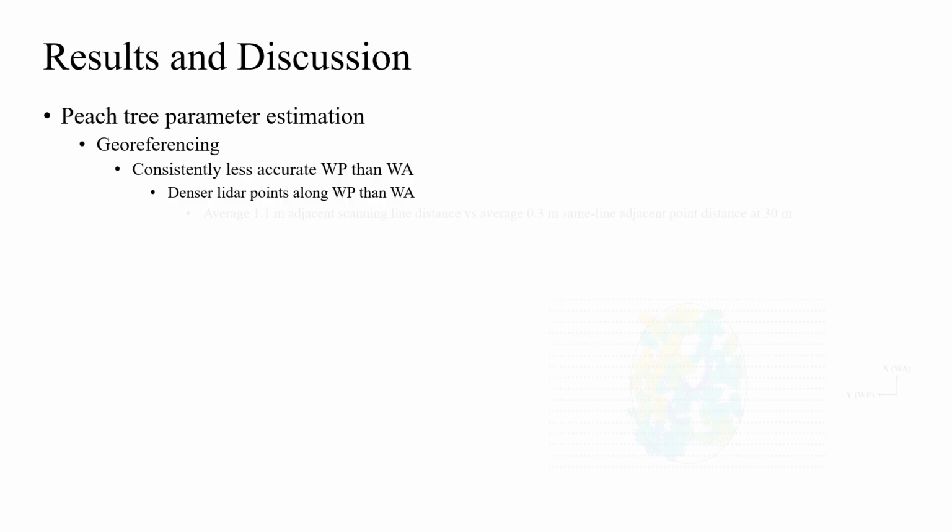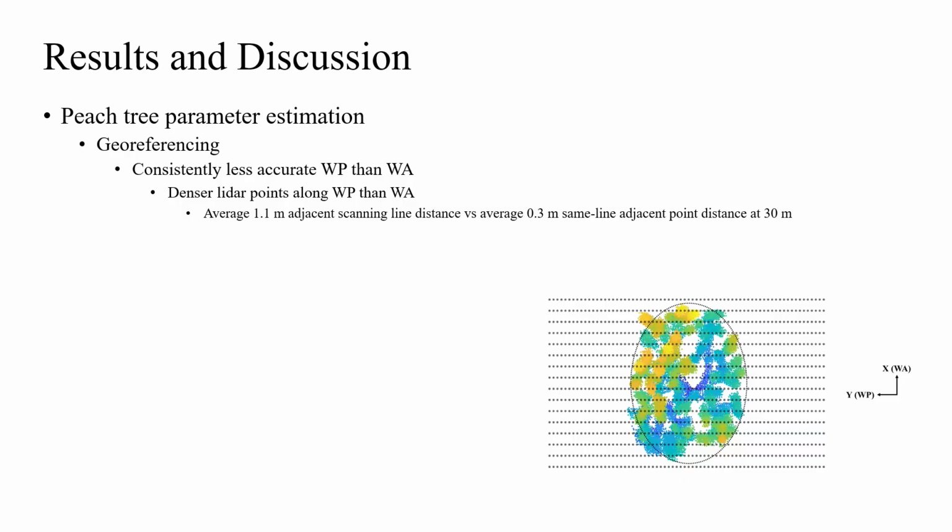For example, at the 30-meter flight altitude, the average distance between the adjacent laser scanning lines along the LiDAR's vertical field of view dimension in a LiDAR frame was roughly 1.1 meters, while the average distance between two adjacent points on the same laser scanning line was approximately 0.3 meters, as illustrated in this image.